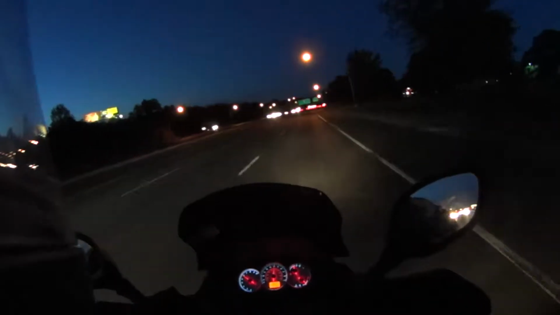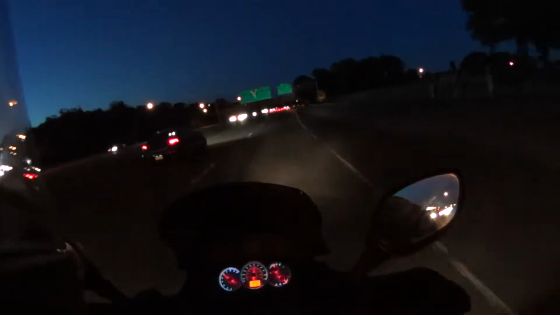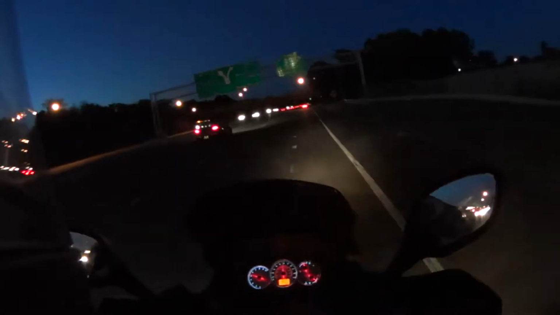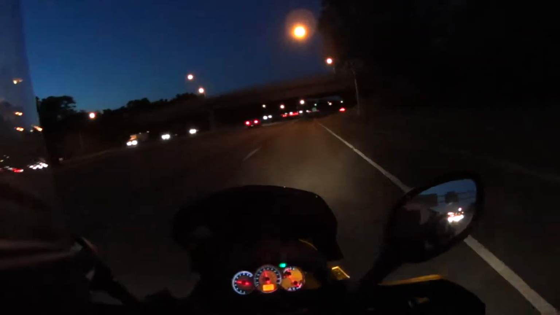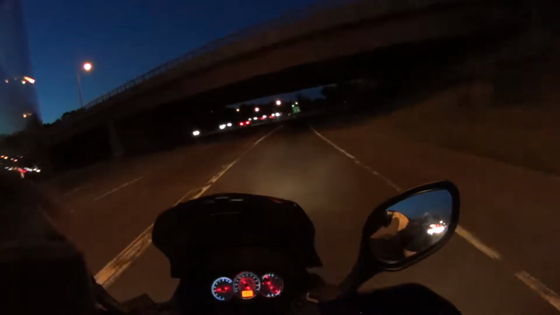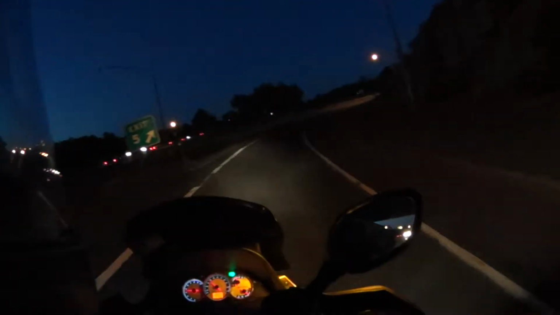Hopefully at some point next week I'll have my EL wire, which is an electroluminescent wire. I bought it off of eBay, less than $10. Attach it to my helmet, kind of make a little nighttime helmet thingy.